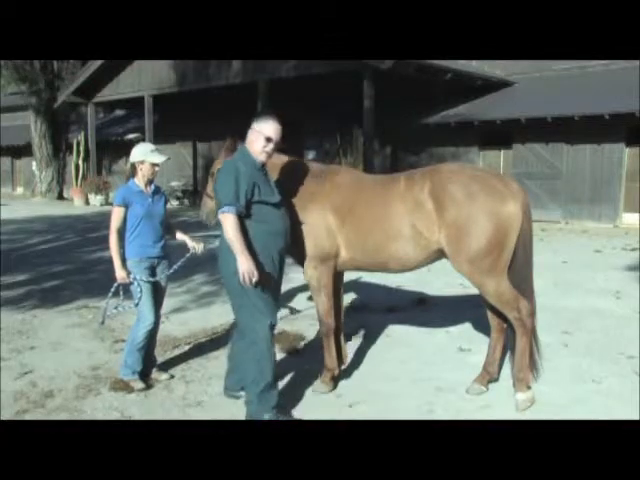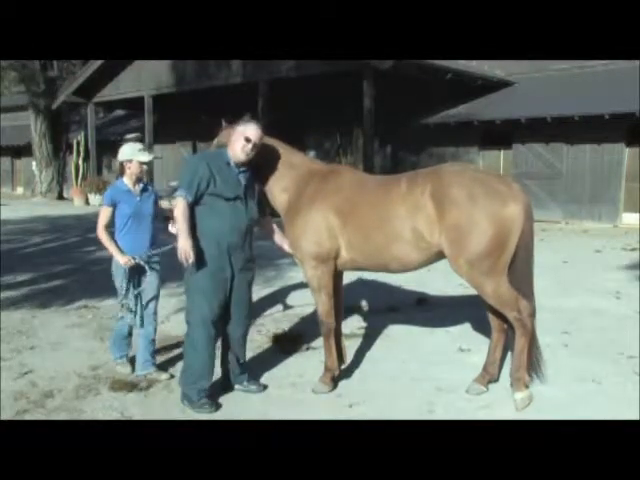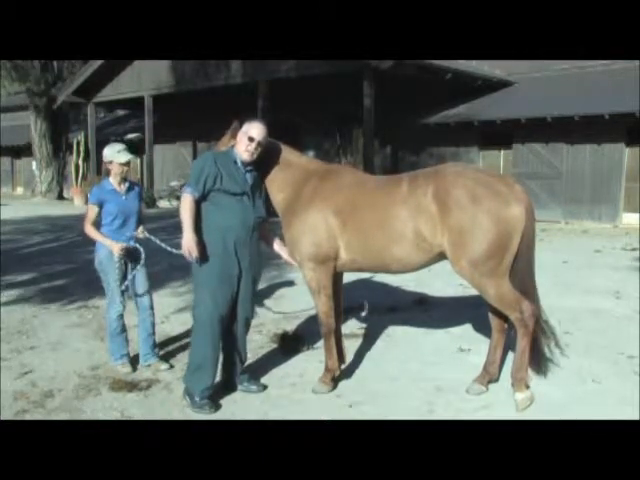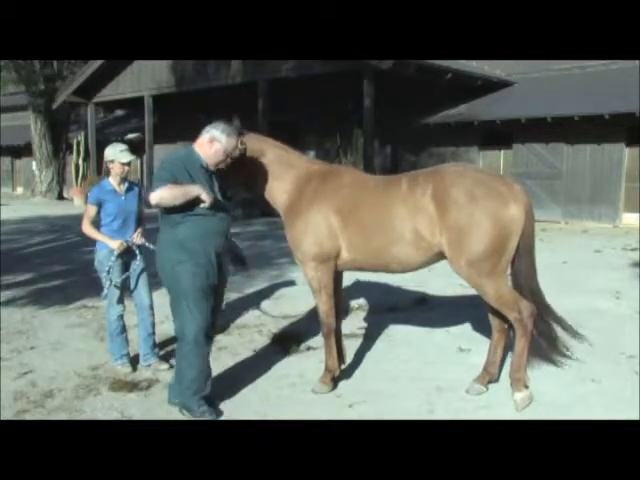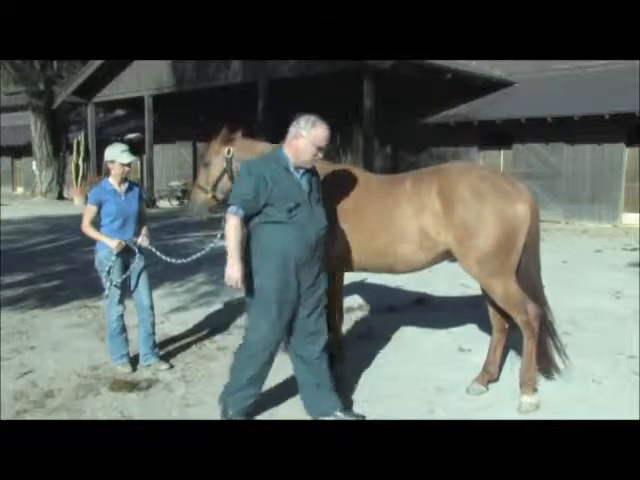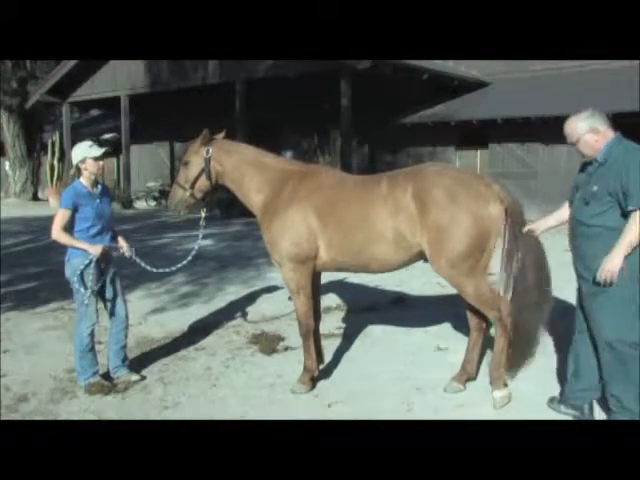He's got a problem going on up here on these shoulders. If you feel the chest muscles, these chest muscles are different from one side to the other. The right side is more predominant than the left side. Even though he's standing pretty square on his front feet, he's definitely got some issues on his chest. So what we're going to do is some adjustment on him, and what I want to do is get him standing.